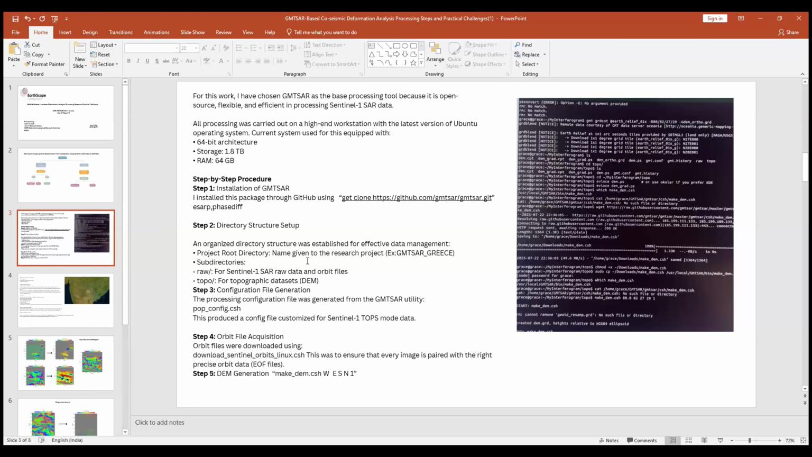Step 3 is the configuration file. Simply using the command pop_config.csh in the working directory generates the configuration file. For the orbit file, we have two options. We can download it from the website, or otherwise we can use this command for generating the orbit file corresponding to our interferograms.